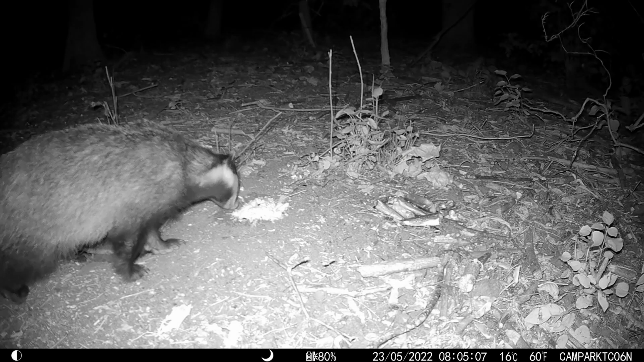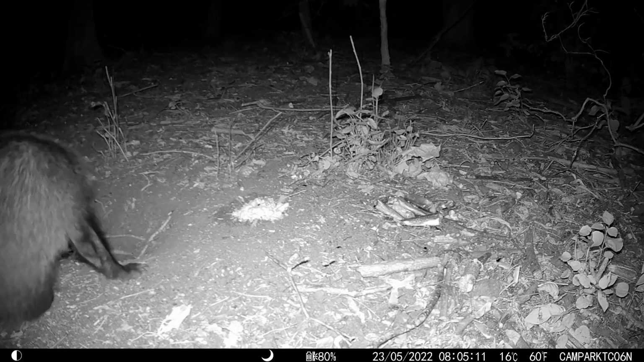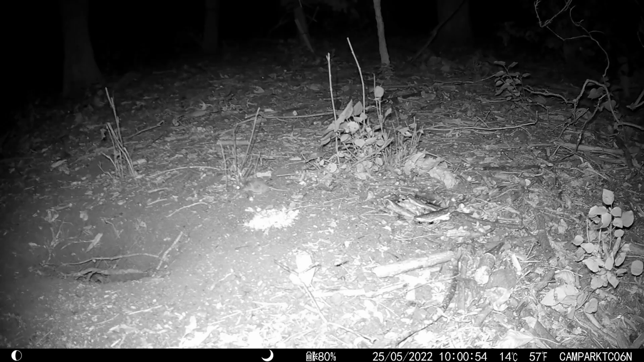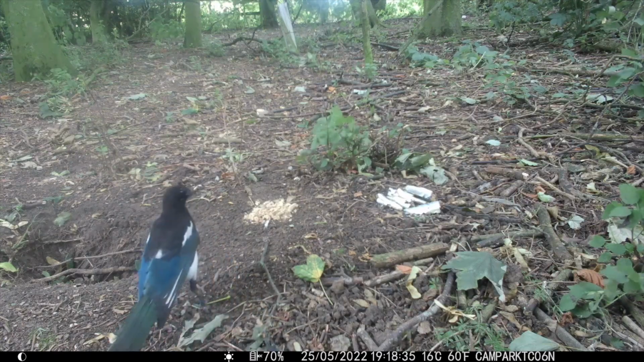So it started with the badger, as I said earlier. He sniffed the tuna, he sniffed a fly, and he walked off. That was it. That was the last we saw of the badger over 4 days. And then a little mouse goes past. Doesn't seem interested whatsoever in the fish. But then the magpie comes.